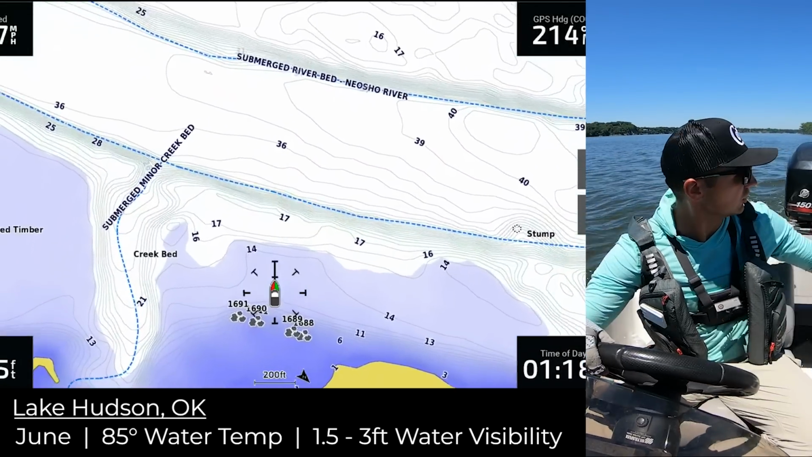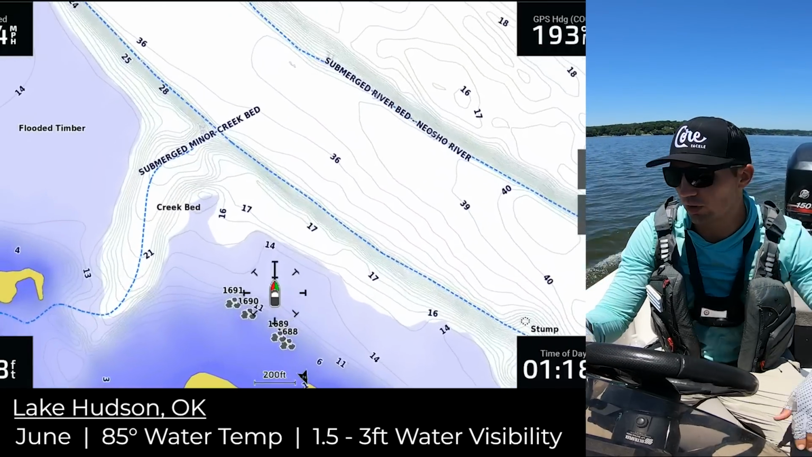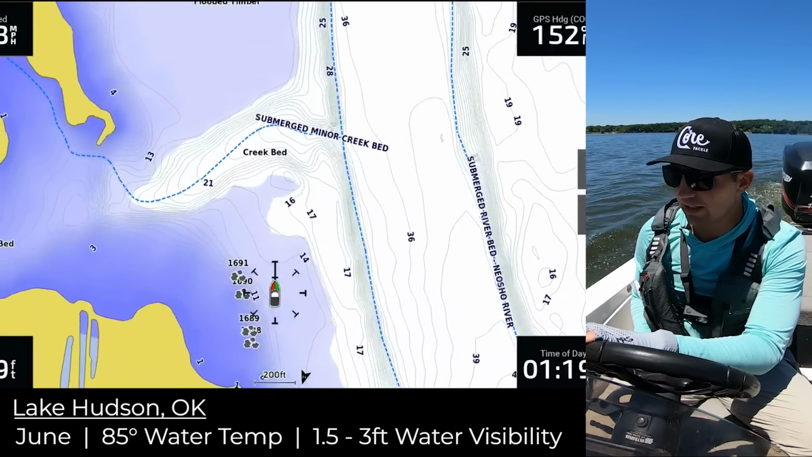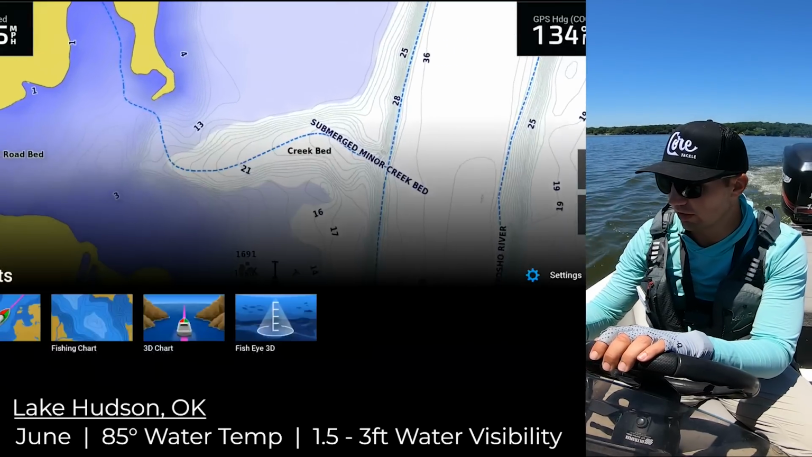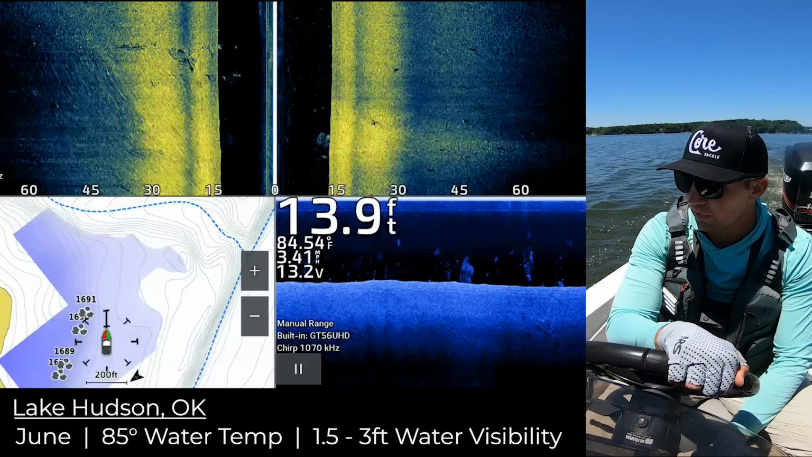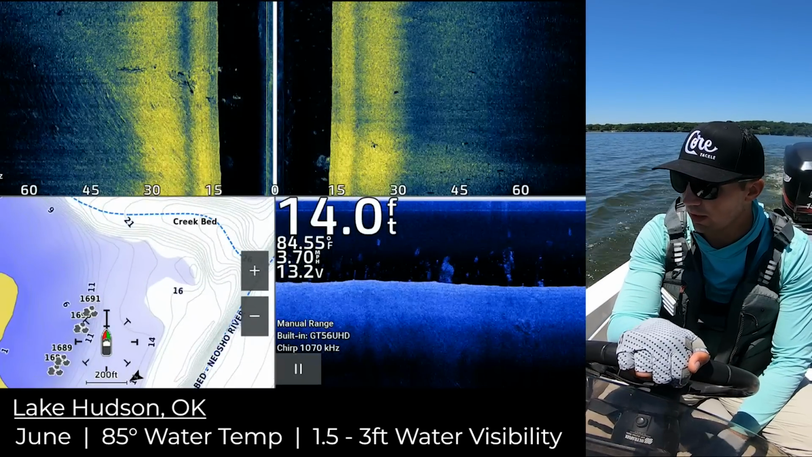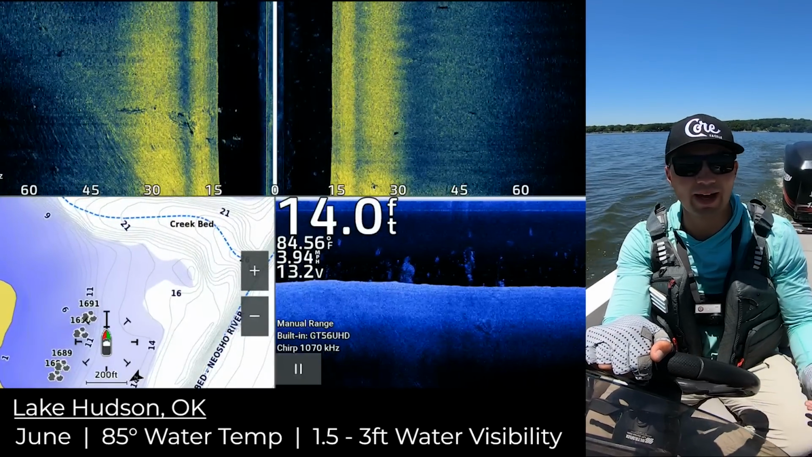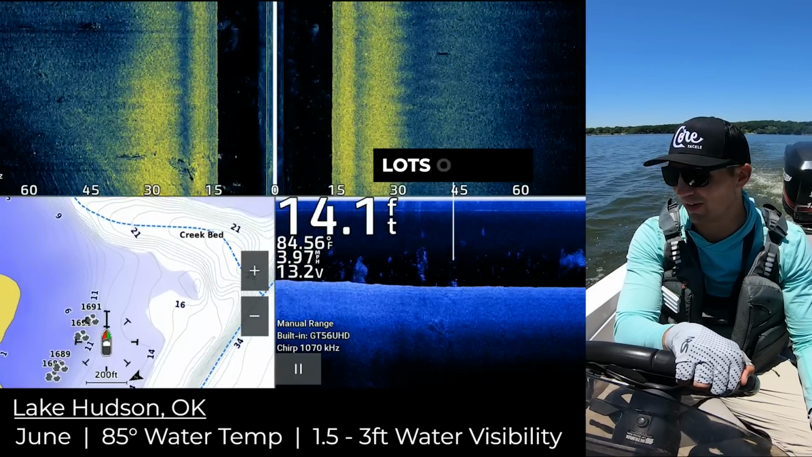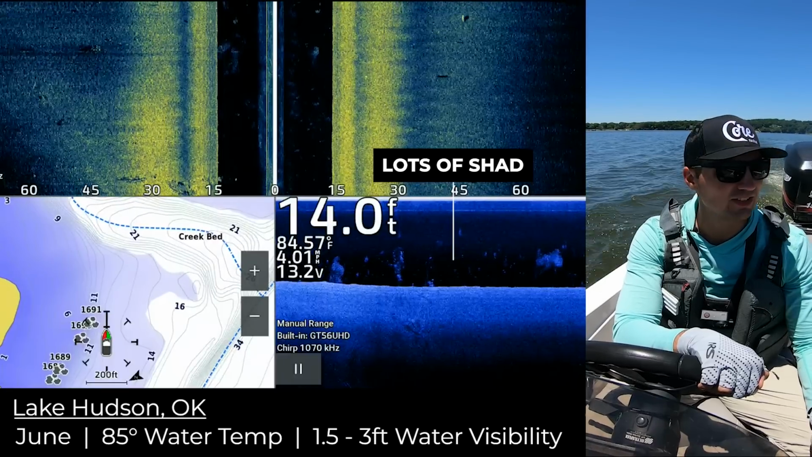This point looks really good, and there's two nice little rocky stretches here, but I want to keep going. There's another little rocky deal a little bit further back up in here, and while I'm doing that, I'm gonna regraph this just really quick. I don't want to jump up and fish this right off the bat because I literally just drove over the top of it. So I want to give it like 10-15 minutes to rest. And so we're going to graph around just a little bit more.